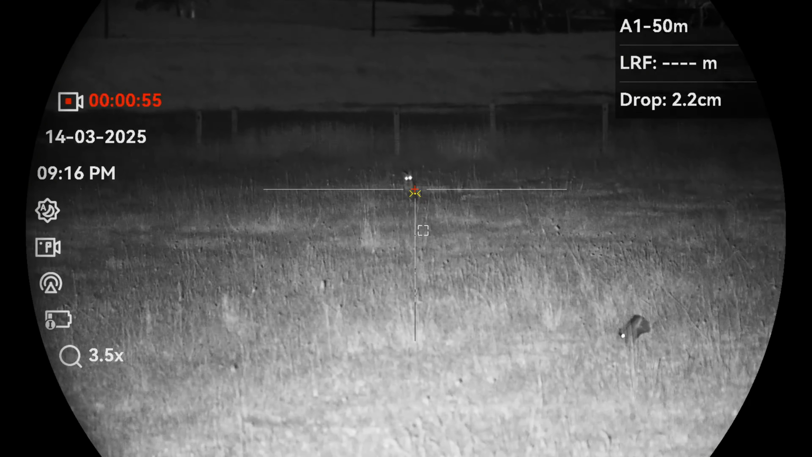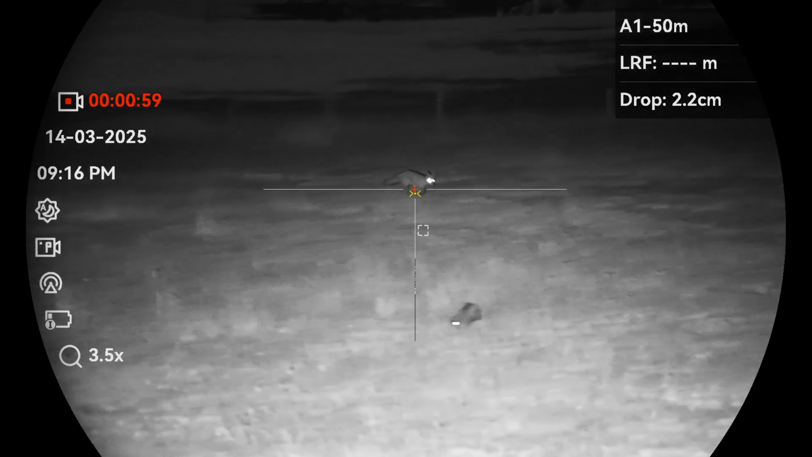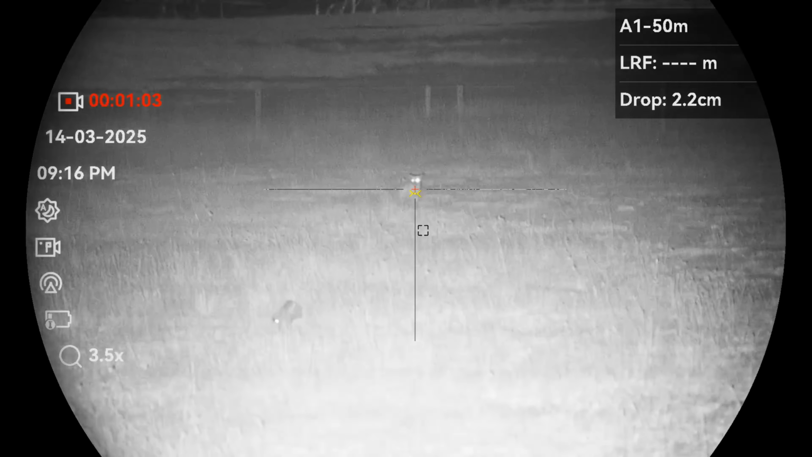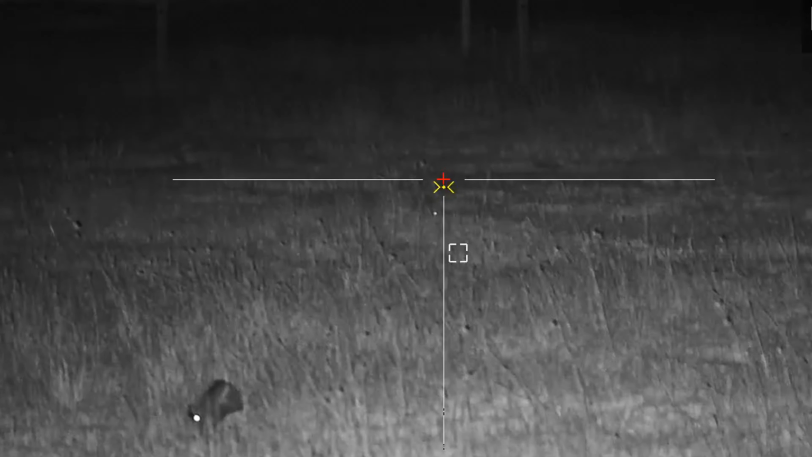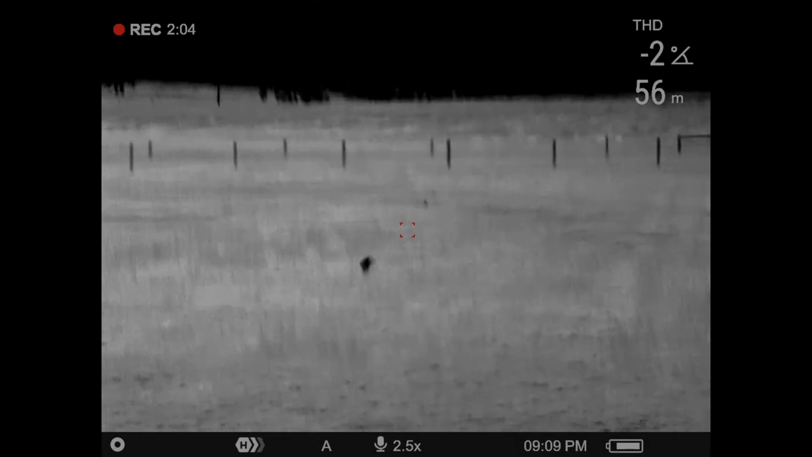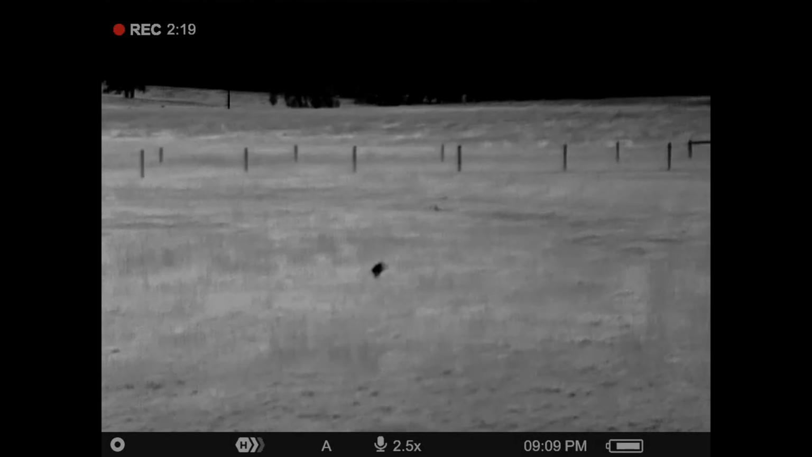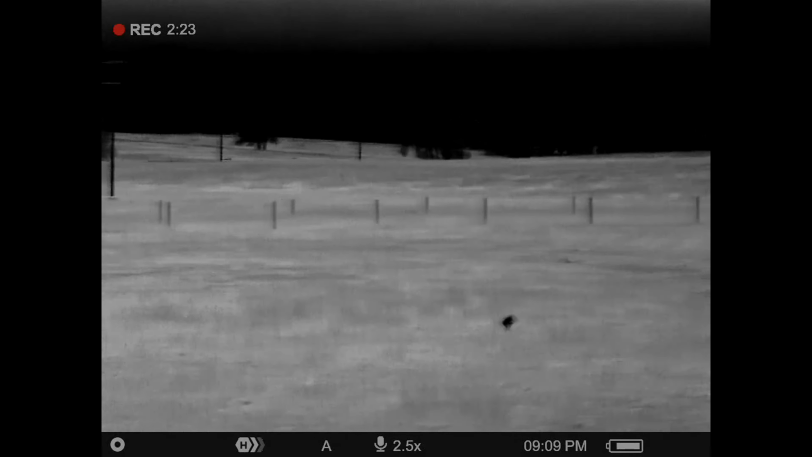A few little squeaks to get him coming in a bit closer. Textbook. How bloody good. Oh, there's a second.